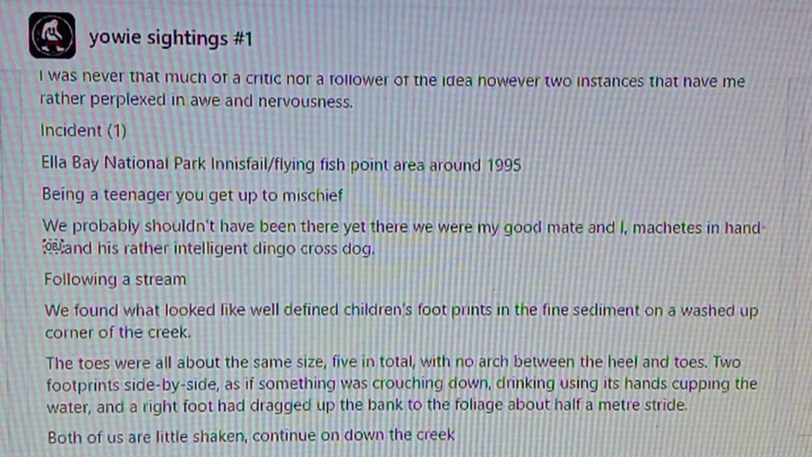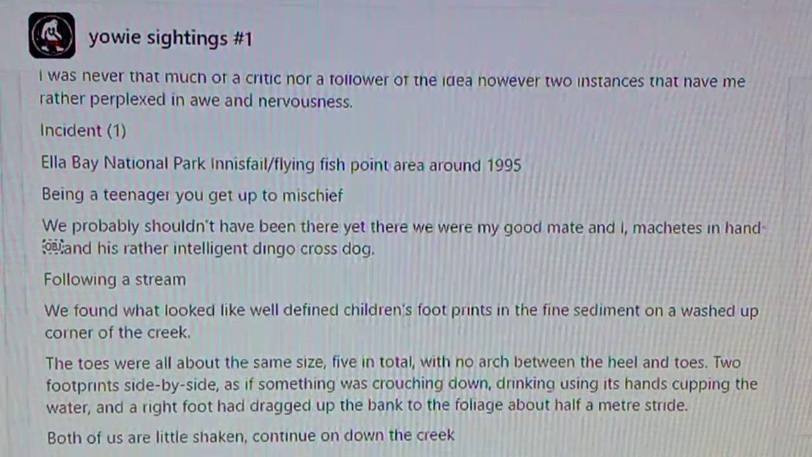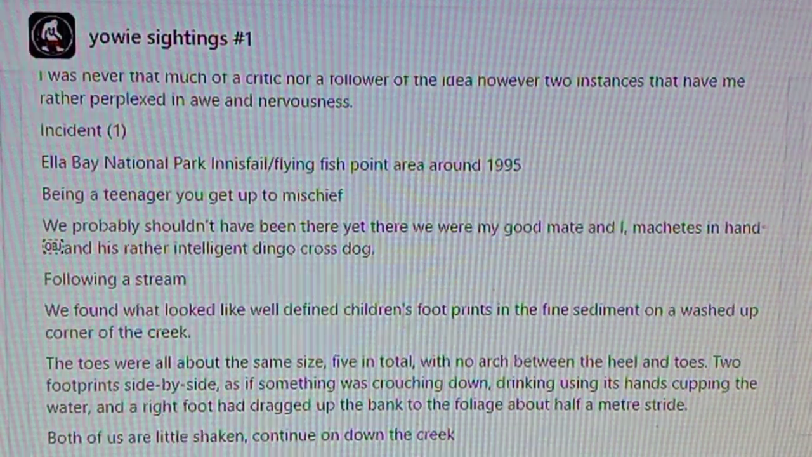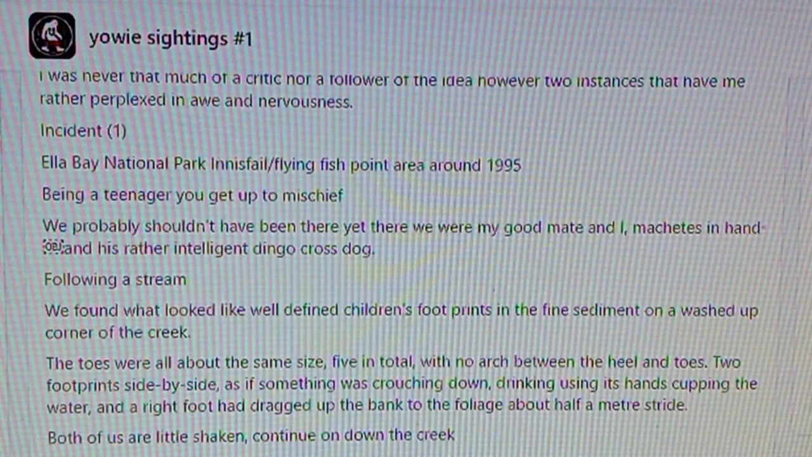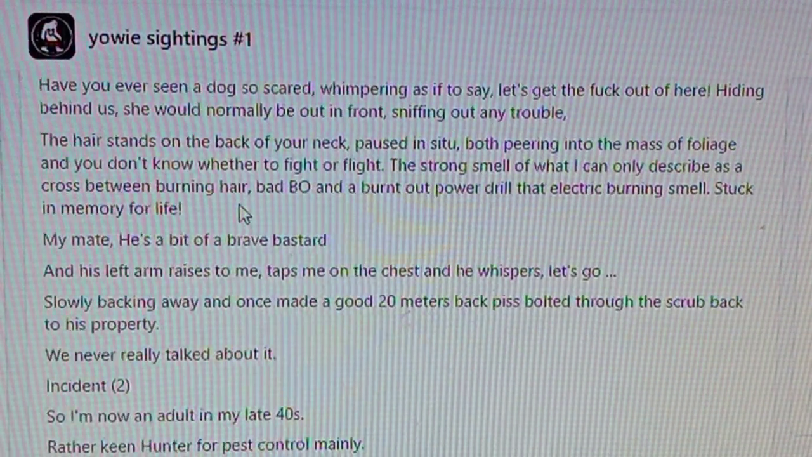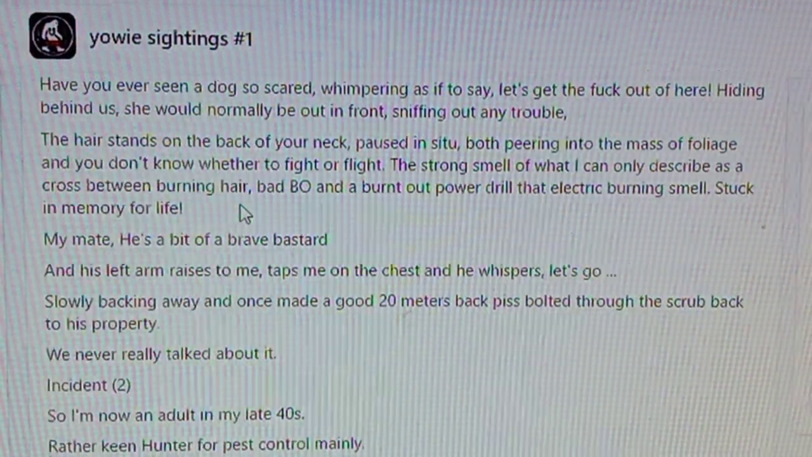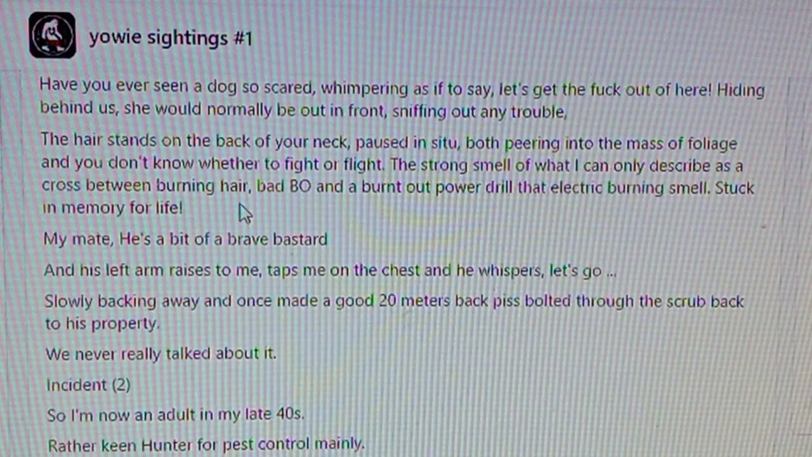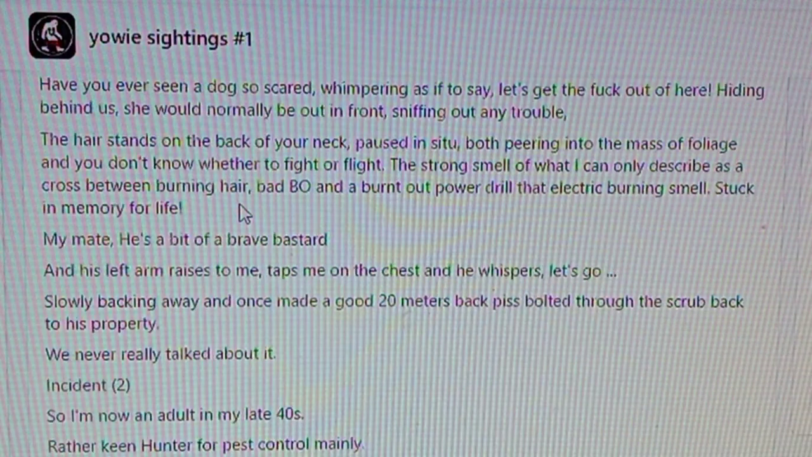Both of us were a little shaken. We continued on down the creek. Up ahead is a mass of vines and thick foliage hanging from trees, blocking our view and path. It's at this point where things get a bit too much. Have you ever seen a dog so scared, whimpering as if to say, "Let's get the F out of here"? Hiding behind us. She would normally be out in front, sniffing out any trouble.